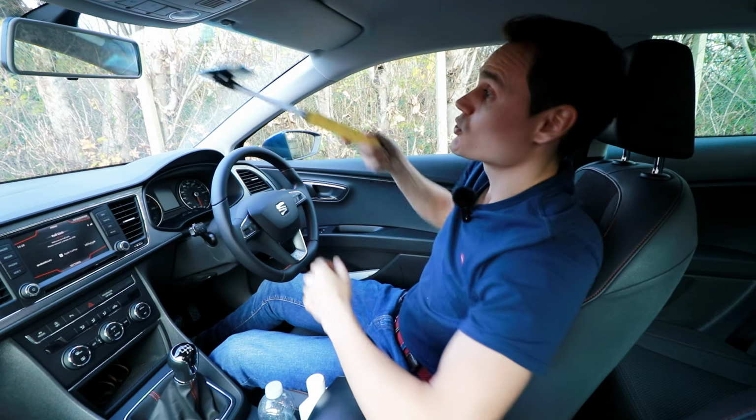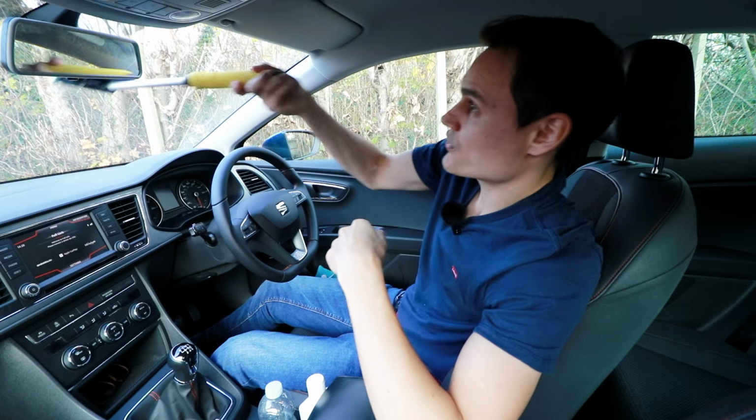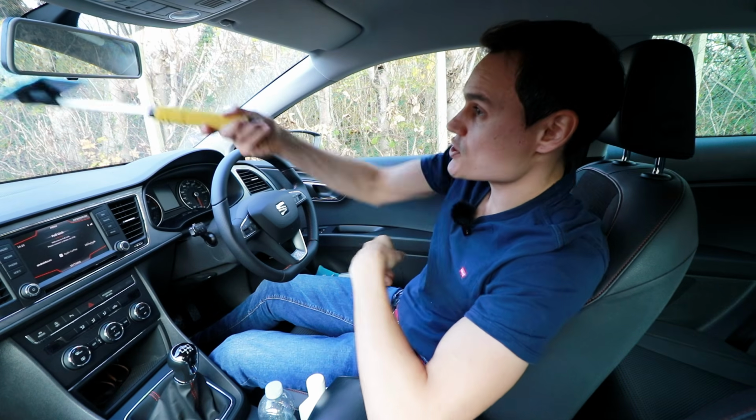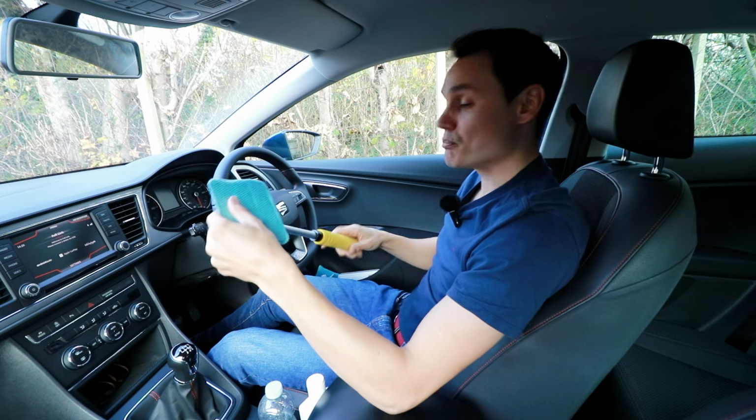I don't put chemicals on this, I just use it to buff off any of the chemicals that I've used to make sure the window is crystal clear. And then I can peel that off and put it in the wash.